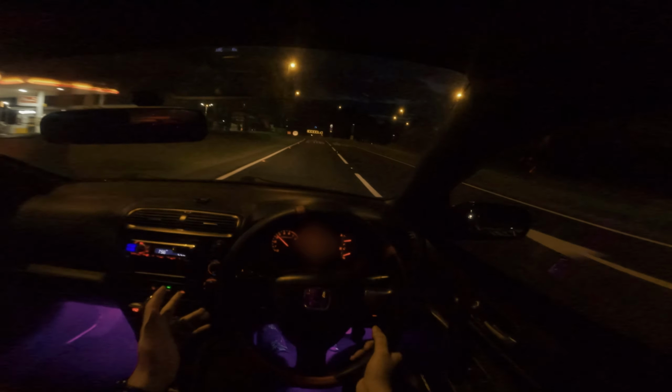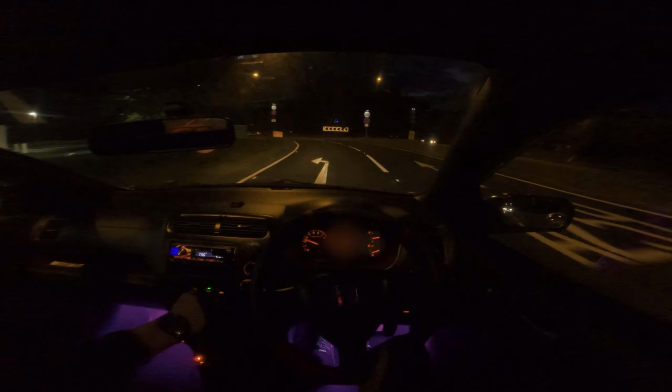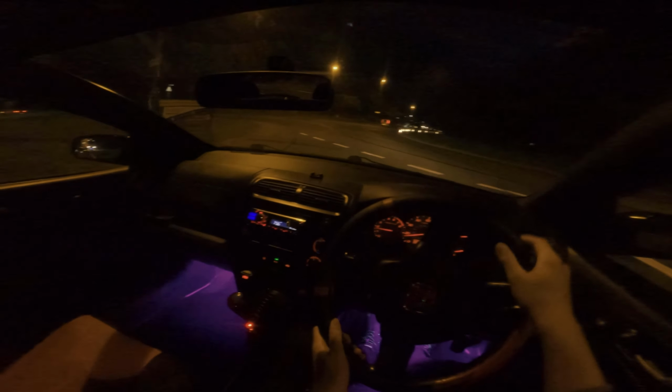This car, man, this car. It's not fast, but it's very enjoyable. Right, where you going, lad? Right, let's take a trip down here.